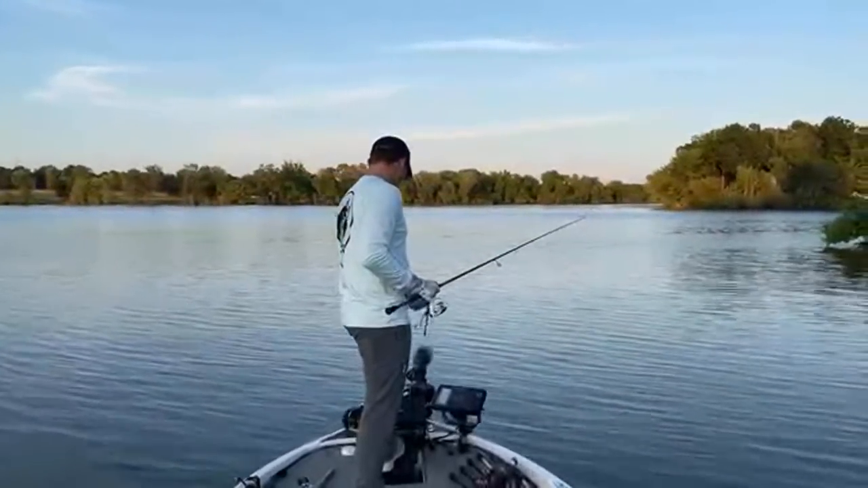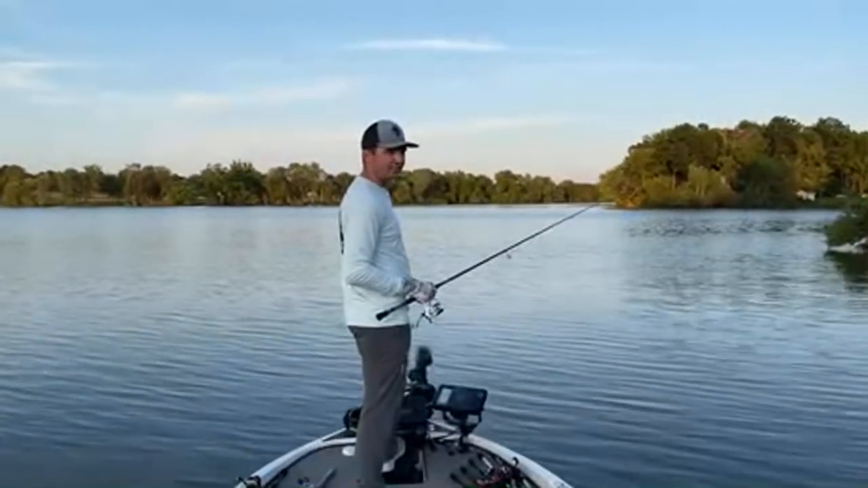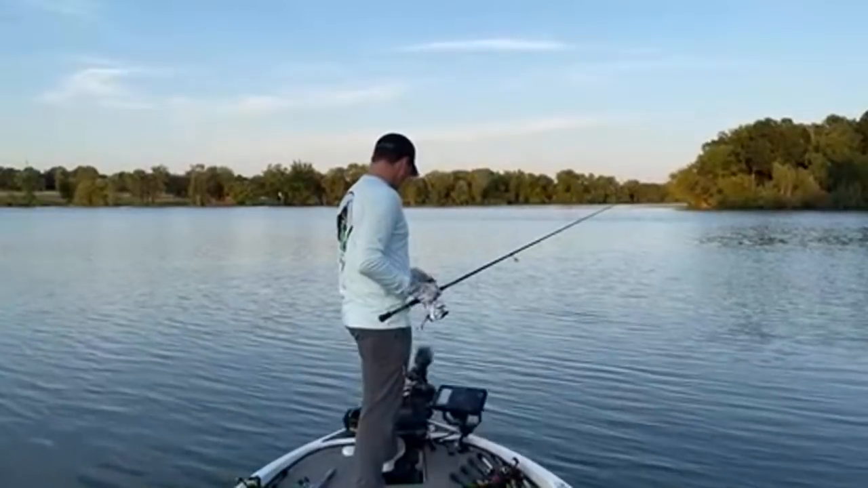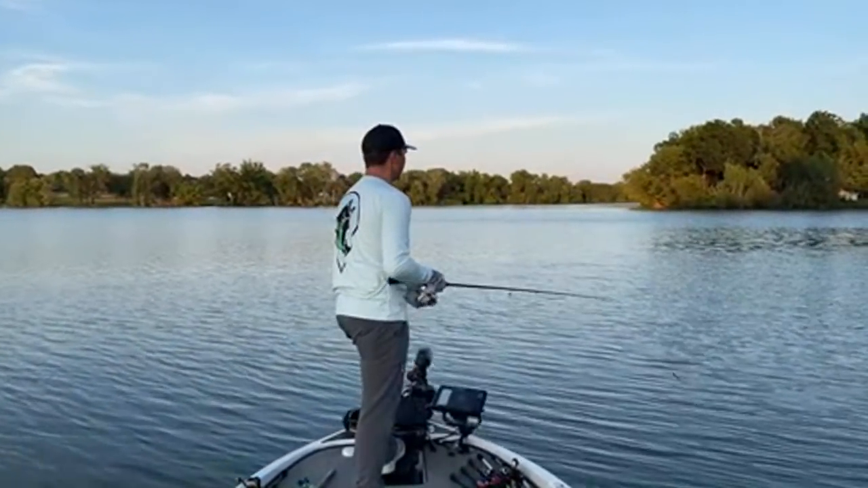but unfortunately, I don't think we're gonna be able to do it because I think it's gonna kill the cell signal. So we're gonna roll over to these brush piles again where I was catching them earlier and see if I can catch one more to finish up the stream. I gave him a good 45-minute rest. I think that's good enough.